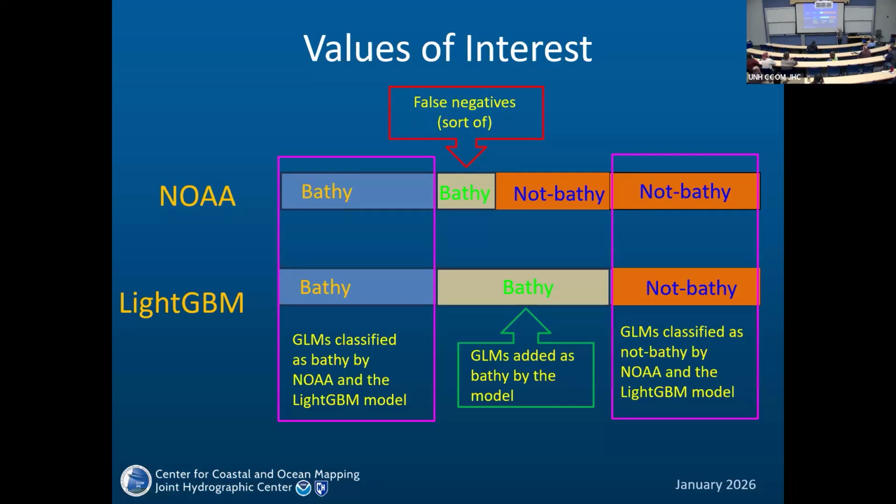And of course, there are false negatives. Well, they are sort of. They are false negatives only if we consider NOAA classification as the truth, which it is not. But these bathymetric GLMs, we are missing somehow. We do not detect them as bathymetry. So we are interested in these and that.